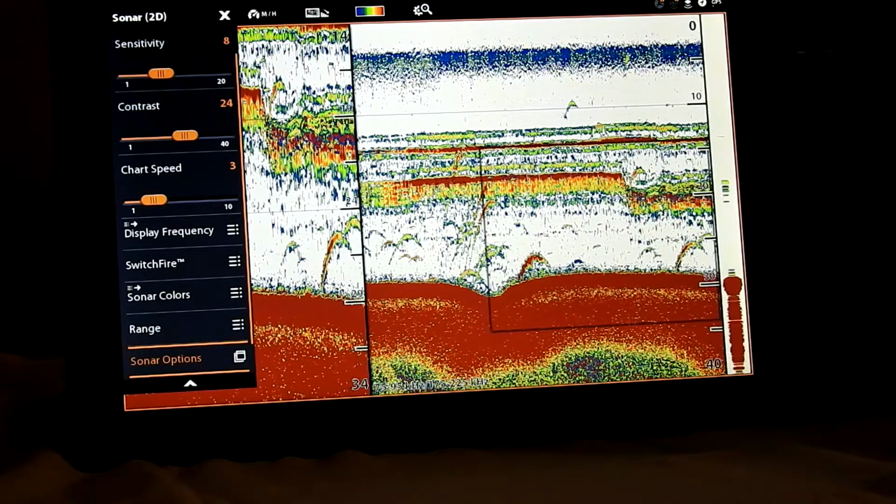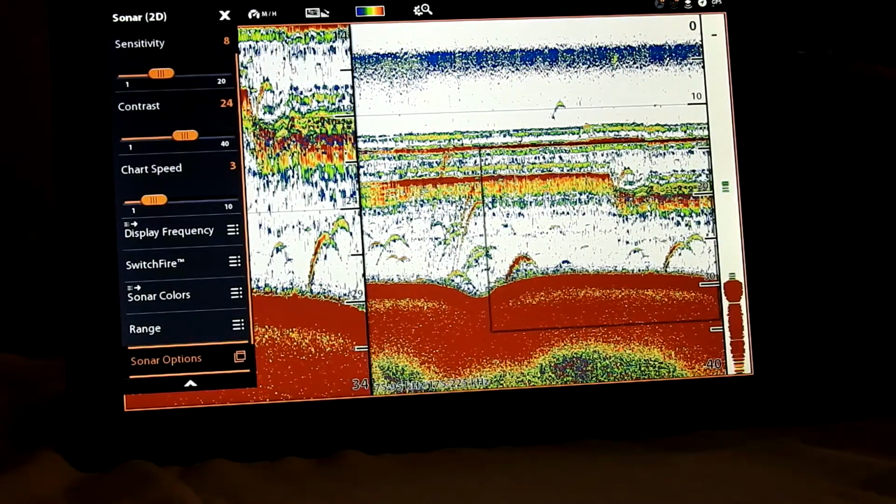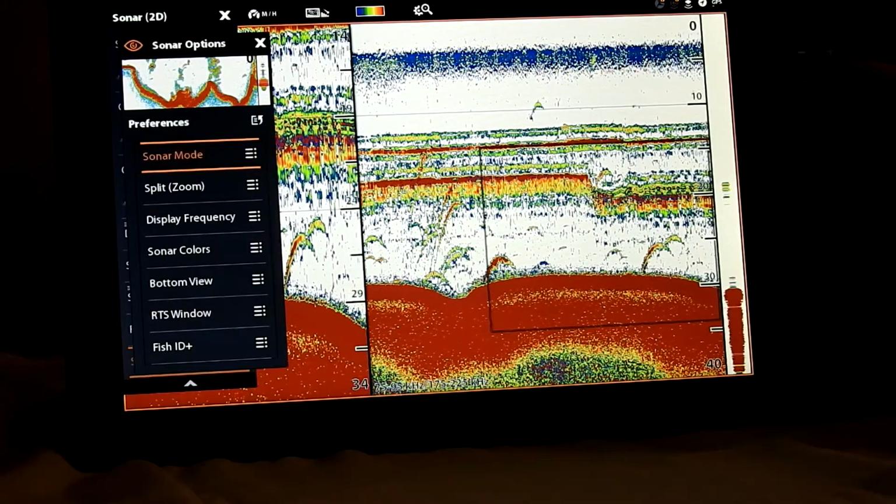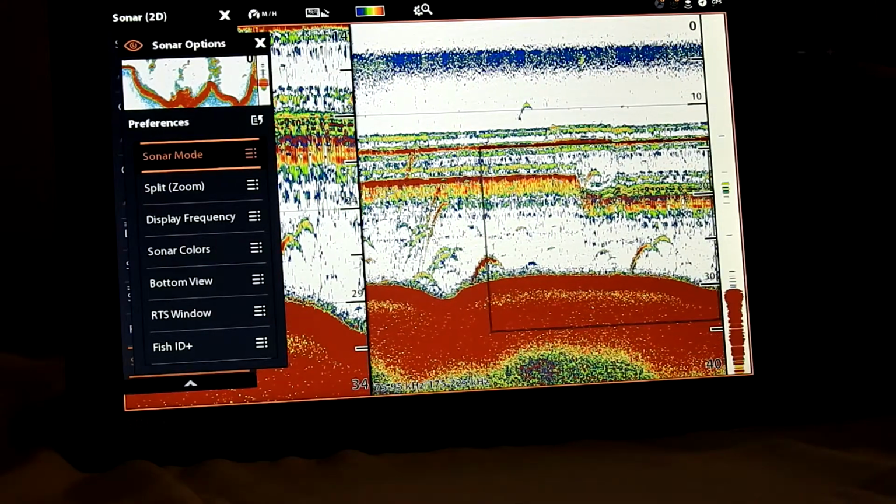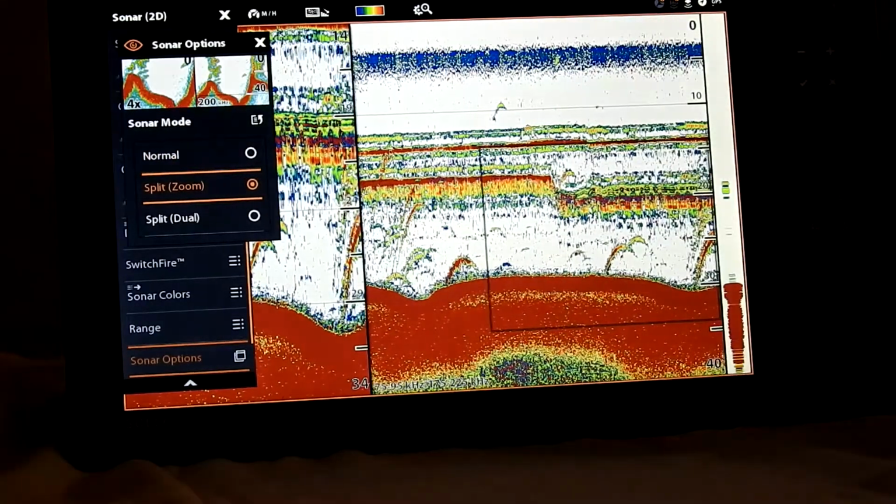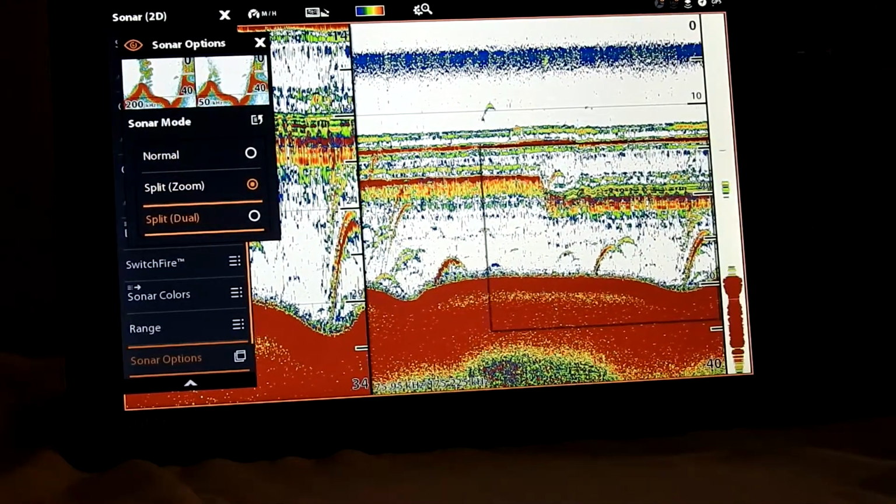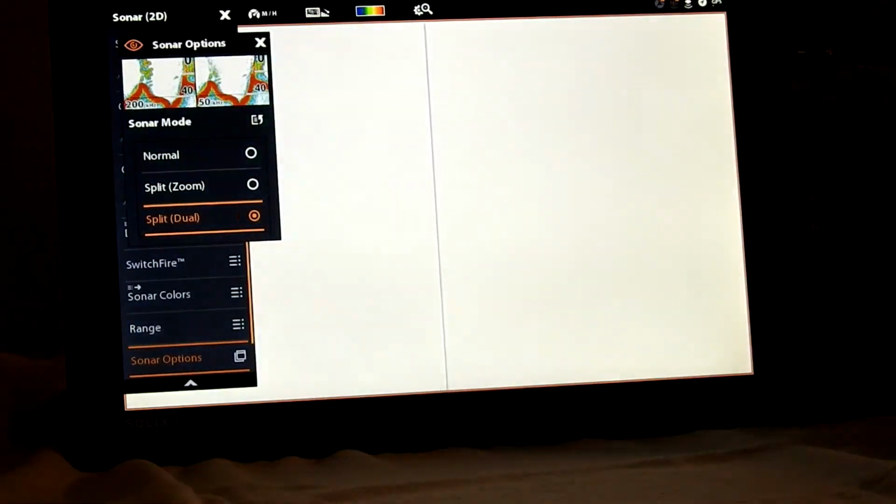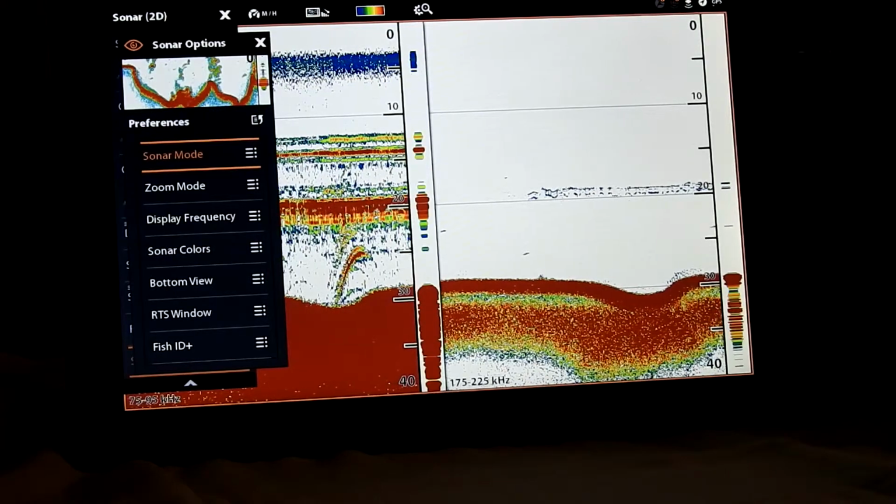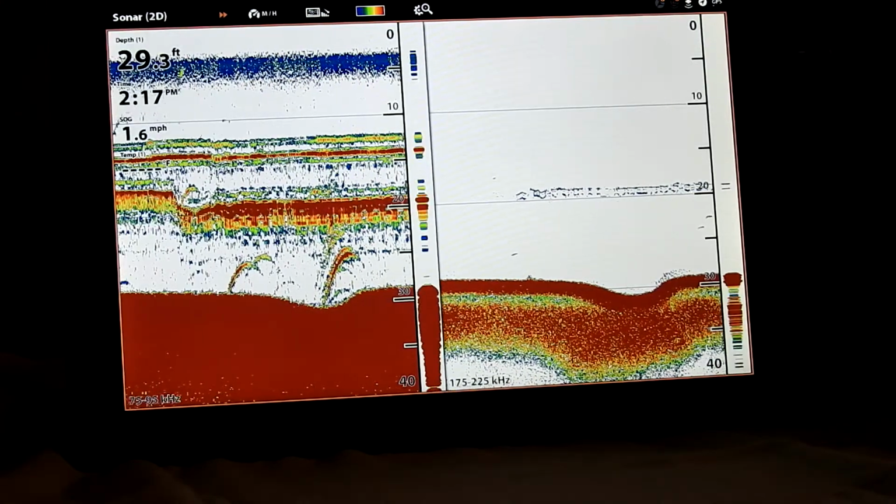So we go down to our sonar options, go to our preferences, go to sonar mode, and right now we're on zoom. We're going to put that on dual. See, now we've got